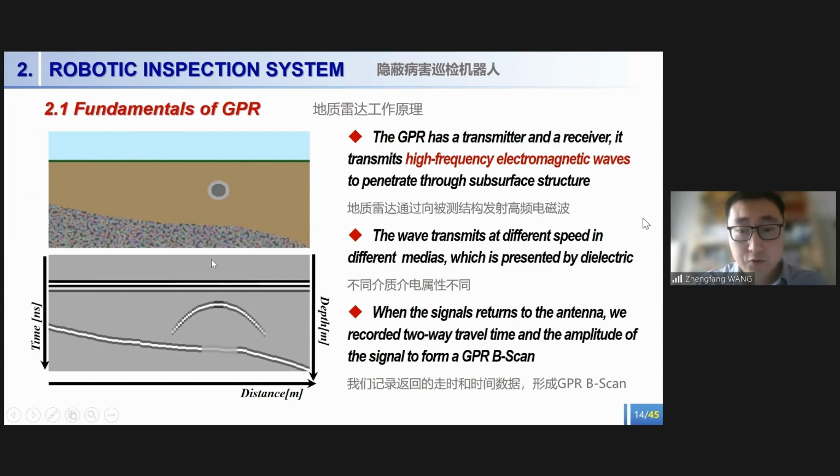The wave travels at different speeds in different media, which is represented by the dielectric constant. When the signal returns to the antenna, we record the two-way travel time and the amplitude of the signal to form a B-scan like this figure. From this B-scan, we can interpret what the defects are and where they are. Also, we can reconstruct the dielectric distribution of the structure to be detected.